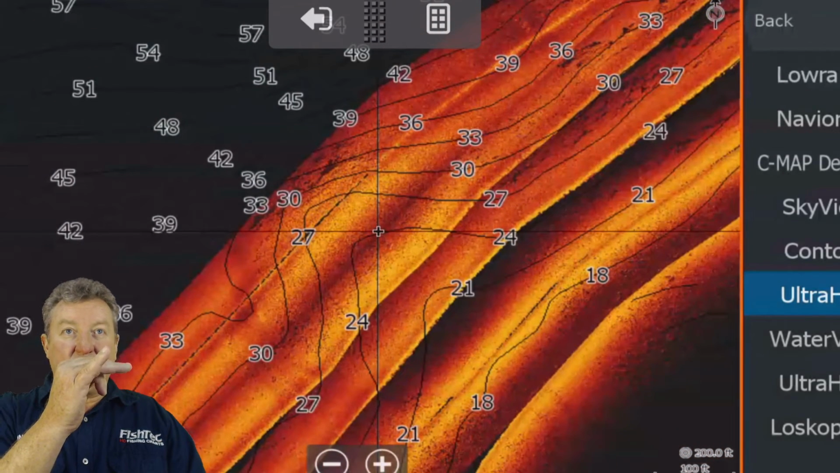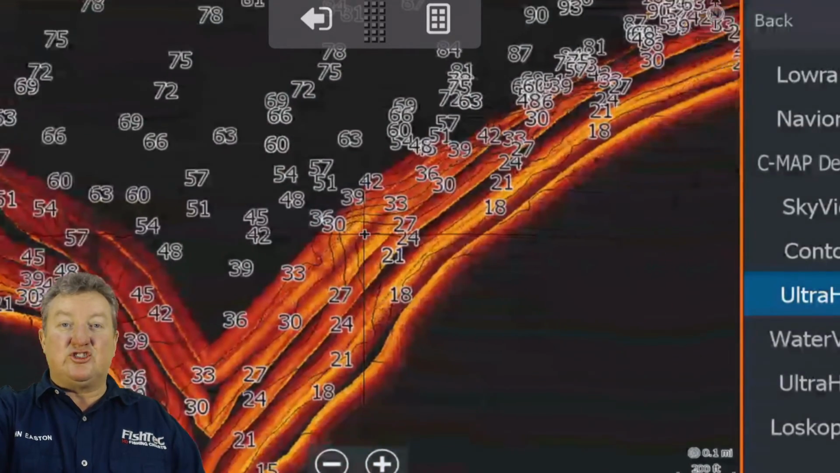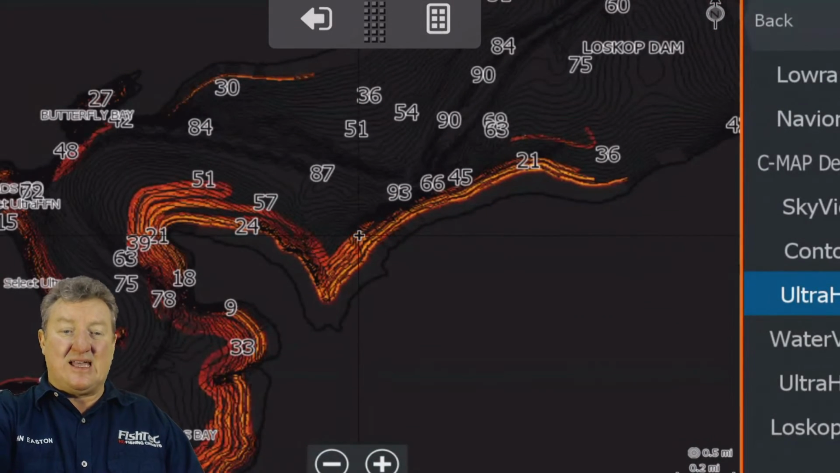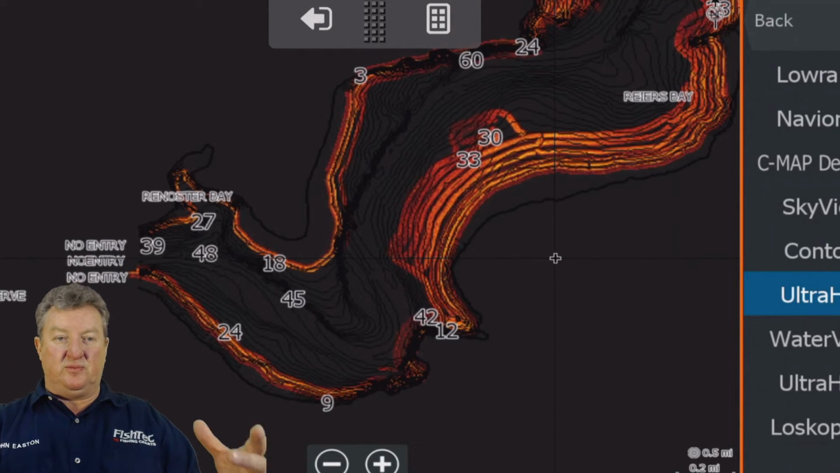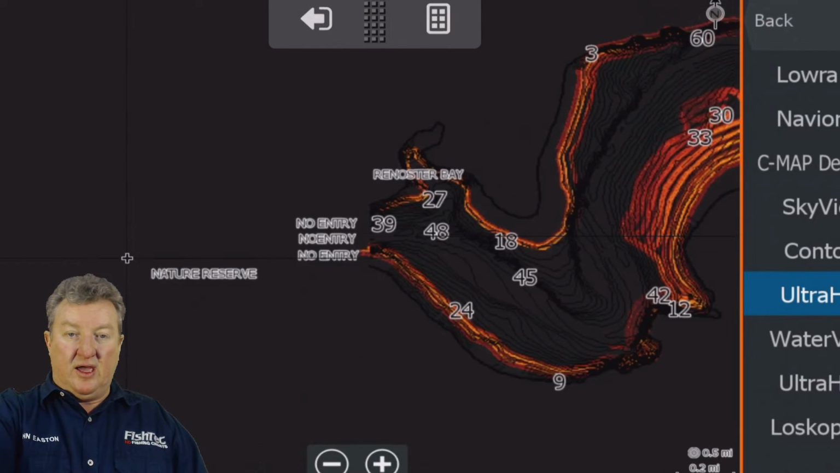What do we got? Your photos? We got, guys, man, there is so much I wanted to show you on Loskop. There is a lot of information on Loskop. There's that no entry area there. You'll see it's actually cut off there.